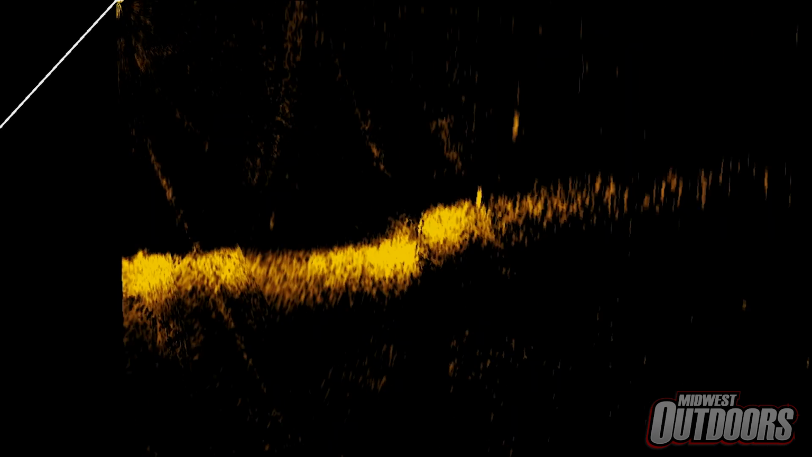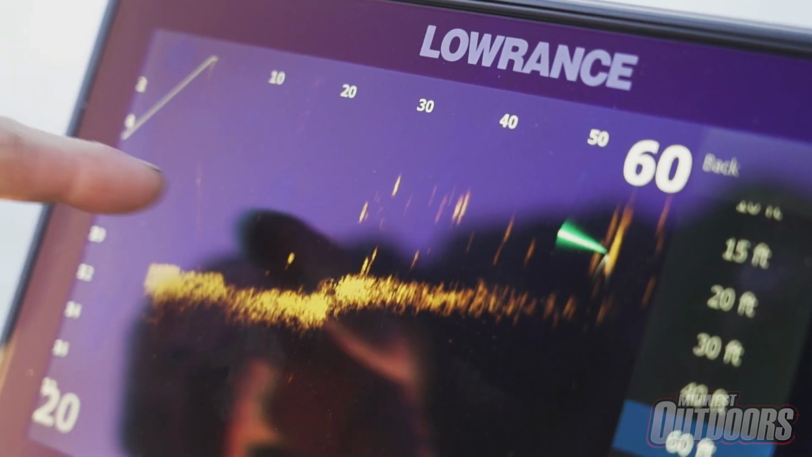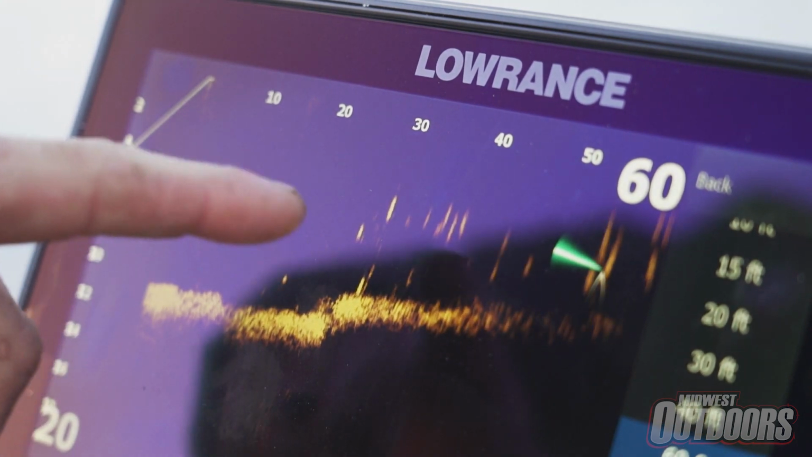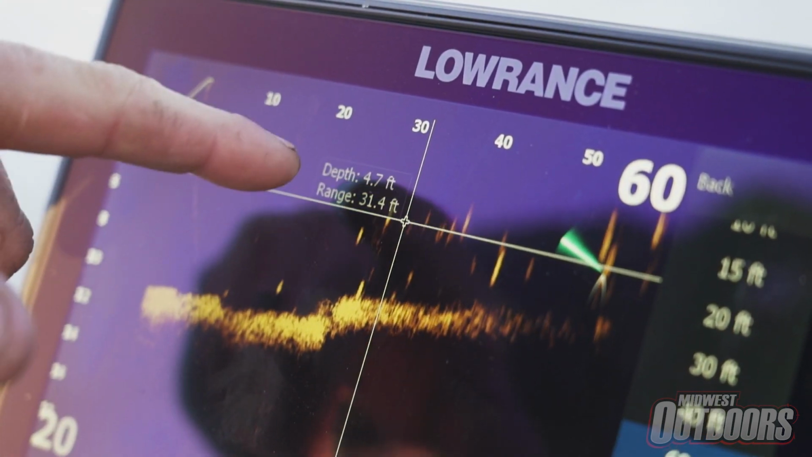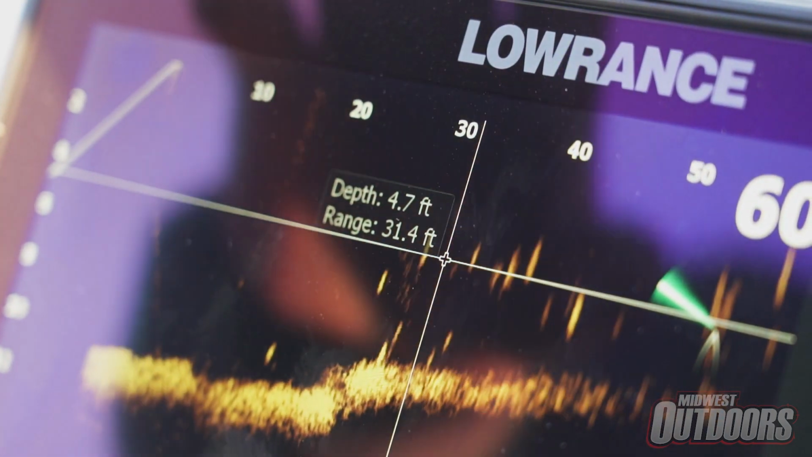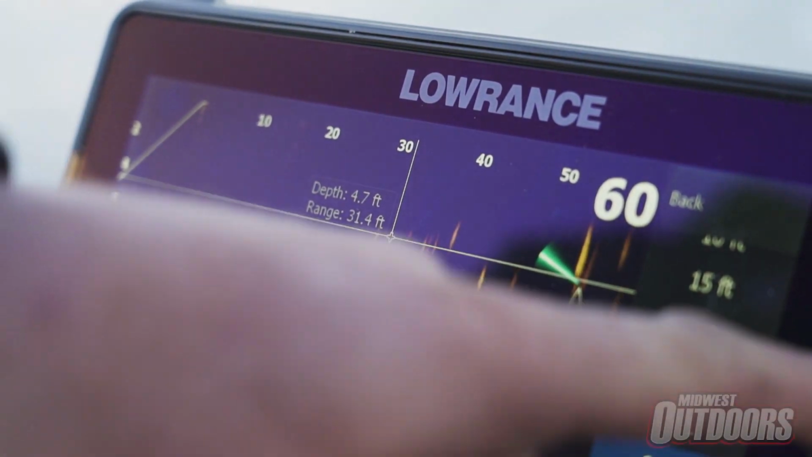And the other thing is exactly where they are in the water column, if they're up or down, near the bottom, swimming away, swimming towards you. So kind of like the 360, you've got your depth range here, and you've got your range out, how far away you are from the transducer. By tapping the screen, it's going to tell you how far down it is and how far out it actually is, so you can get right on top of these schools of fish. So there's a lot of benefits of that.